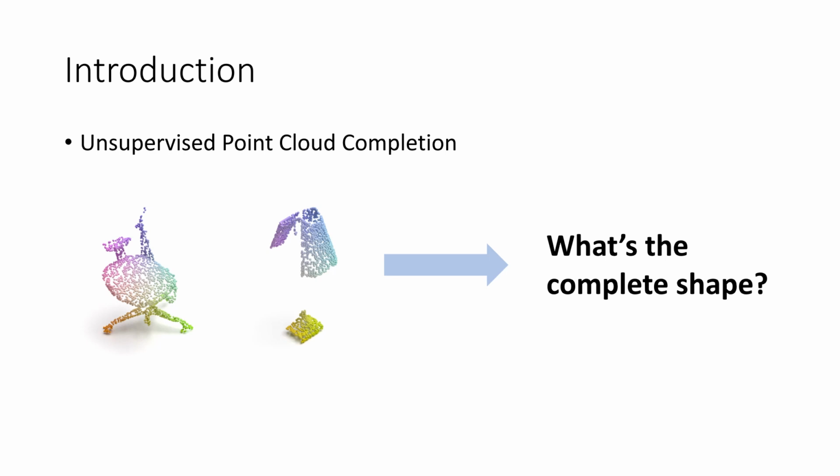vision tasks. To address this problem, previous work usually adopts an encoder-decoder architecture to train the model with large-scale datasets with both partial and corresponding ground truth complete shapes, where the latter is hard to collect.